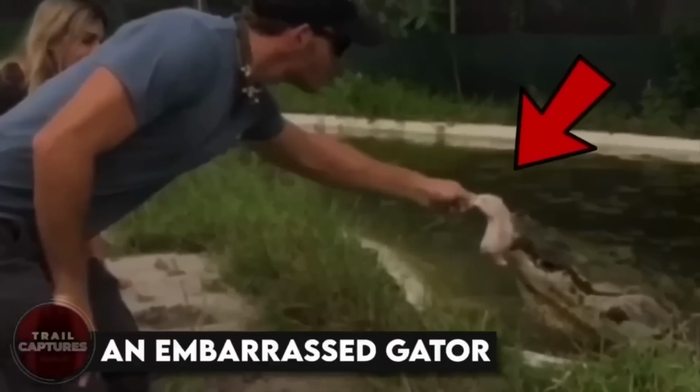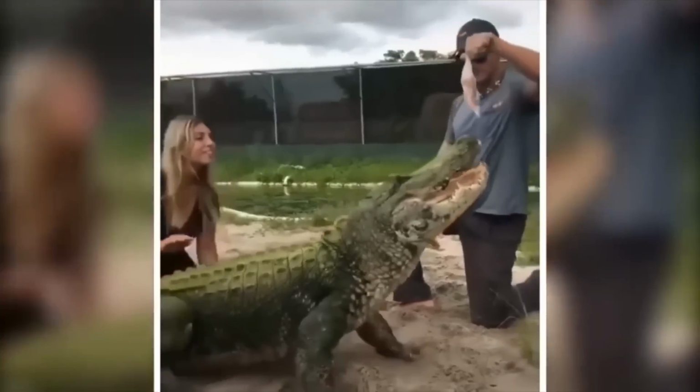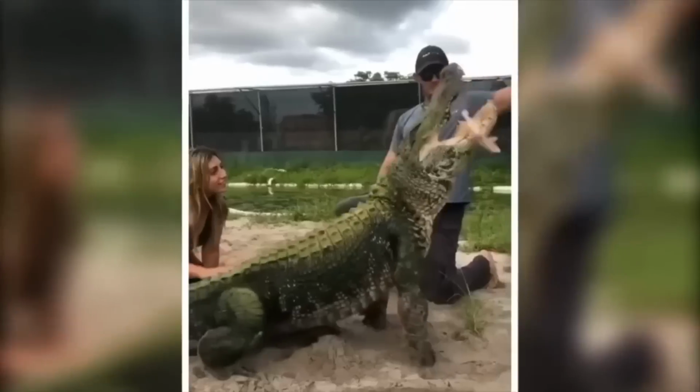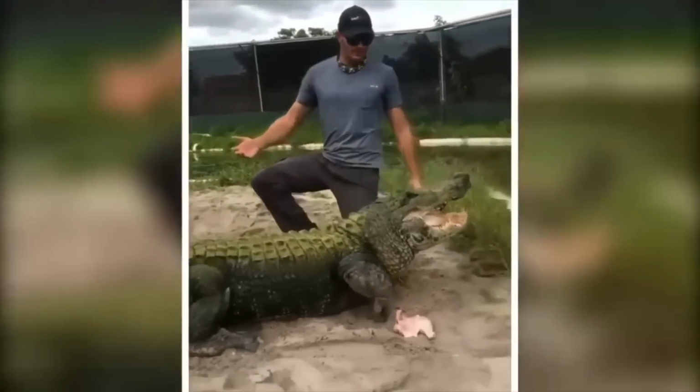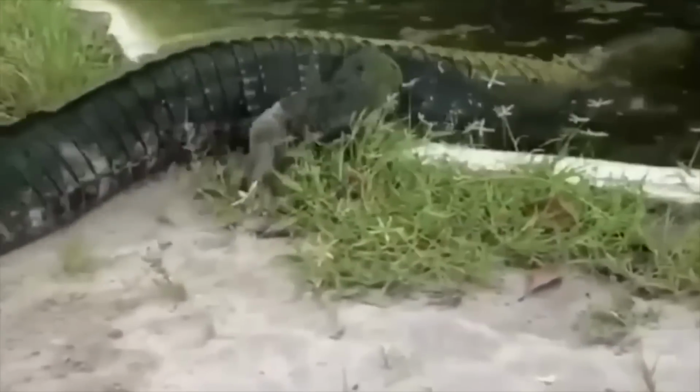An embarrassed gator. Most folks would bolt from the side of an alligator, but not these guys. This couple not only keeps one as a pet, but also knows how to make it blush. When the gator struggled to chomp down some grub, it got bashful and decided to give up and take a dip in the water instead. Aw, poor fella.